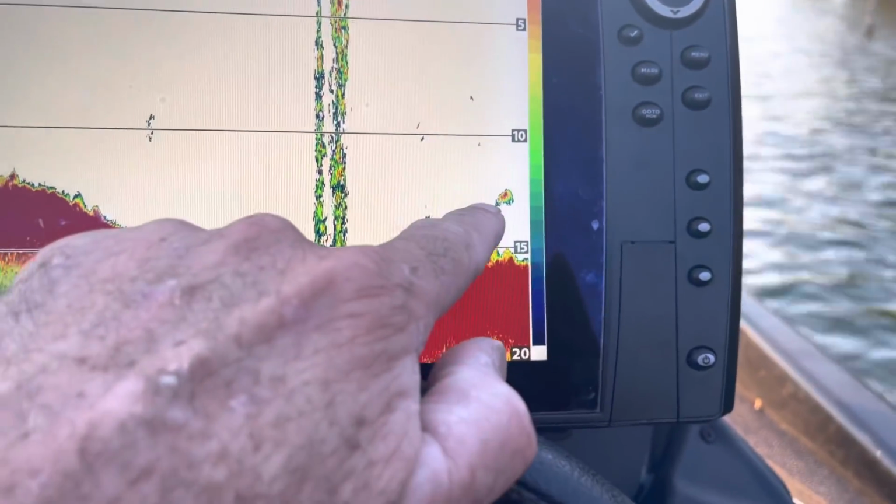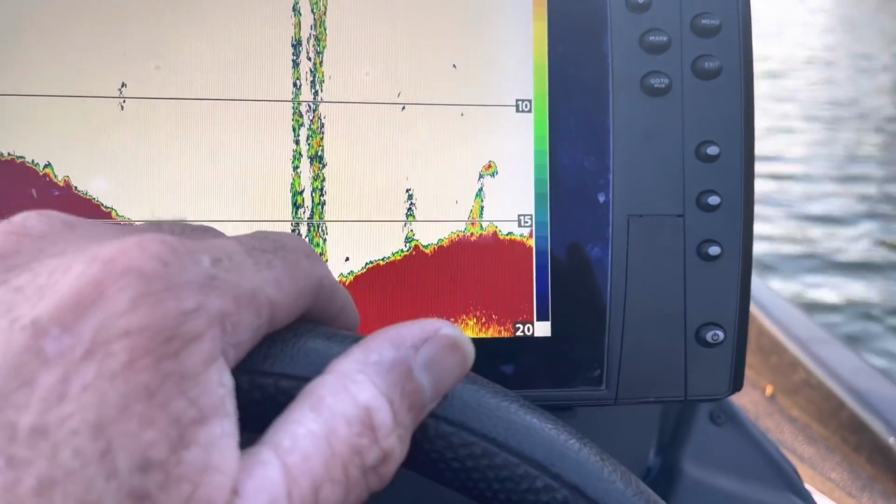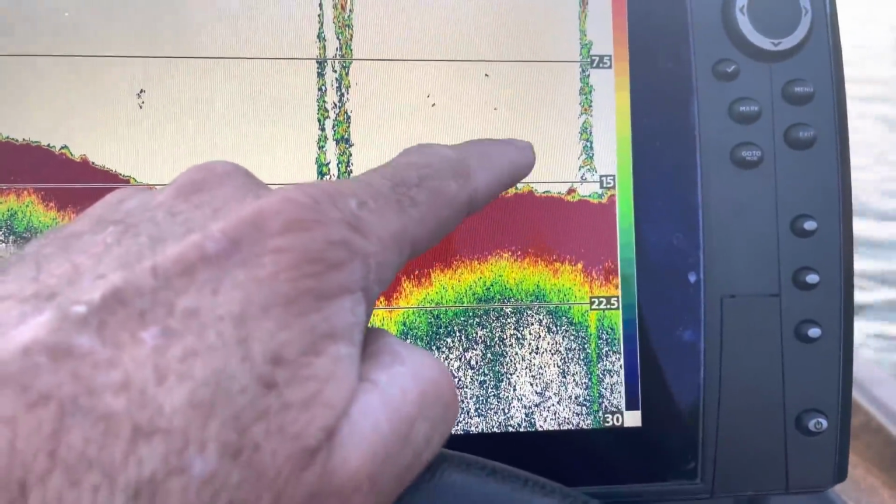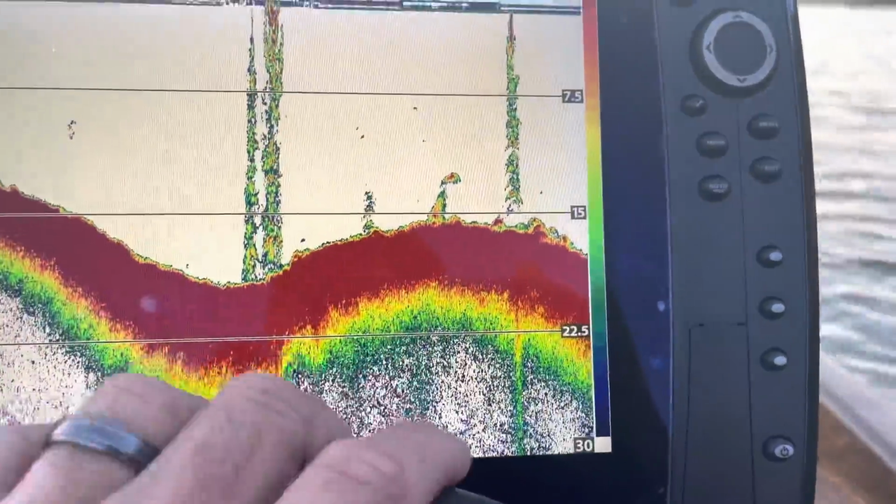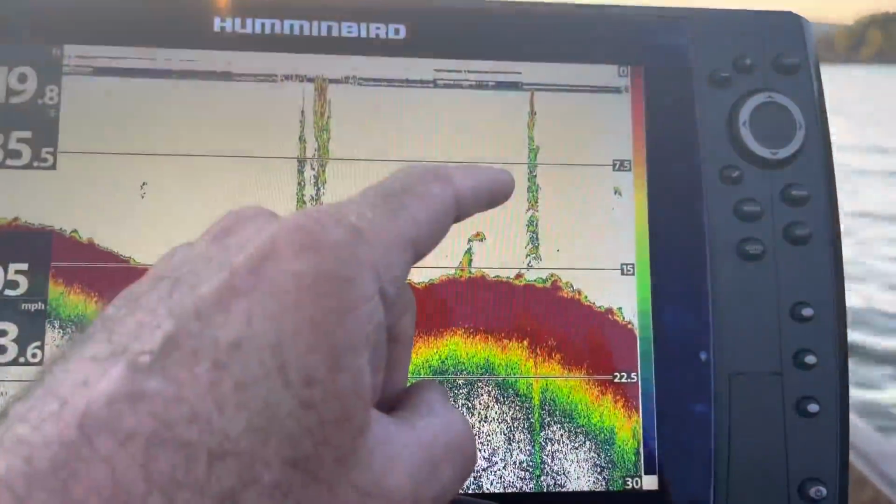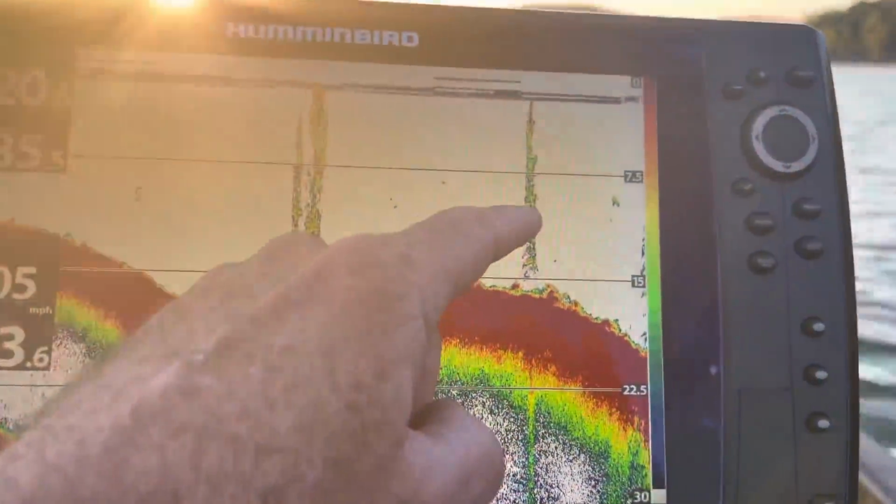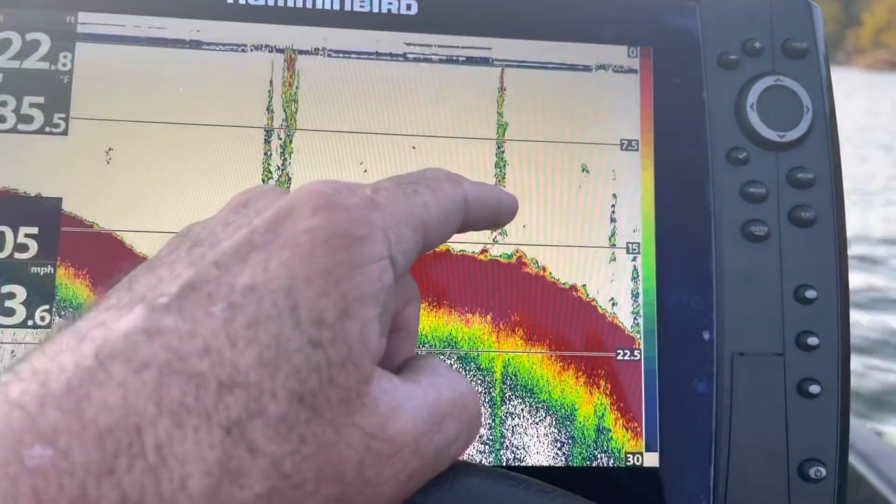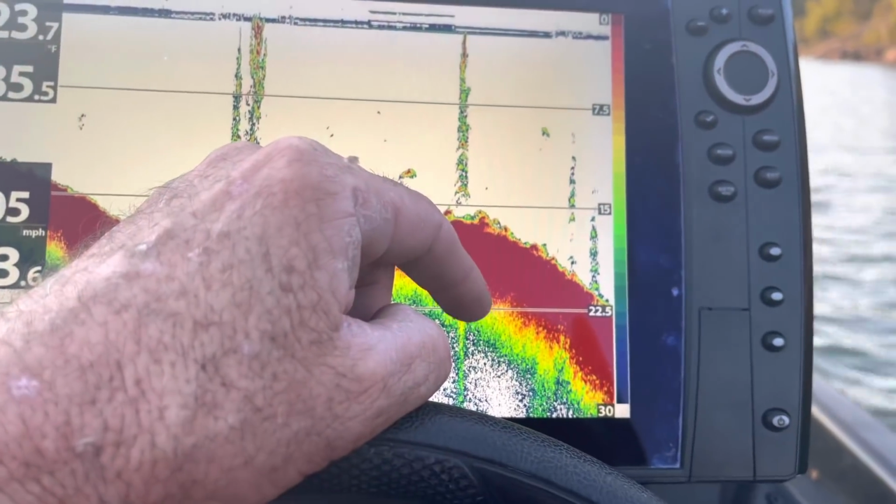Got another shad school. There's a good example of a shad school right there, right above a tree. You can see right there, that's a little stump with some shad over the top of it. Nice standing tree top like that. So here's a prime example of what I'm talking about, and why you can get away with 2D sonar. I'm gonna fish this type of stuff regardless. I don't care if I see the fish in there or not. I'm still gonna fish it. I can do it effectively with 2D sonar.